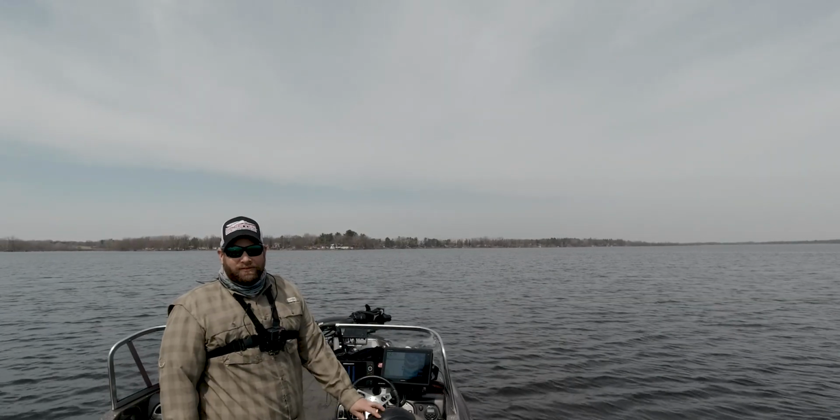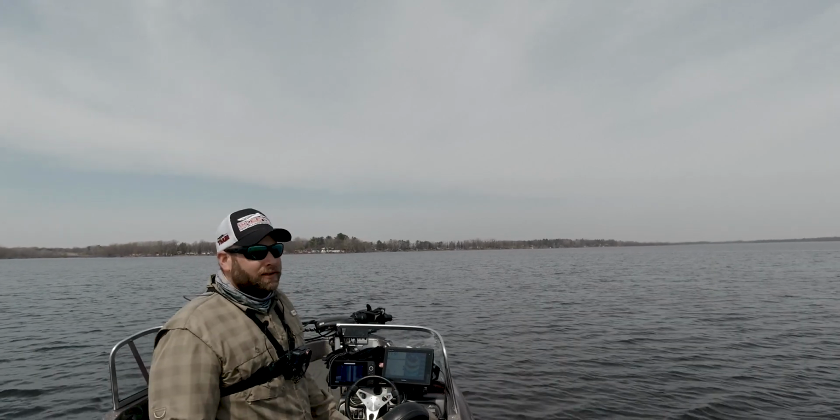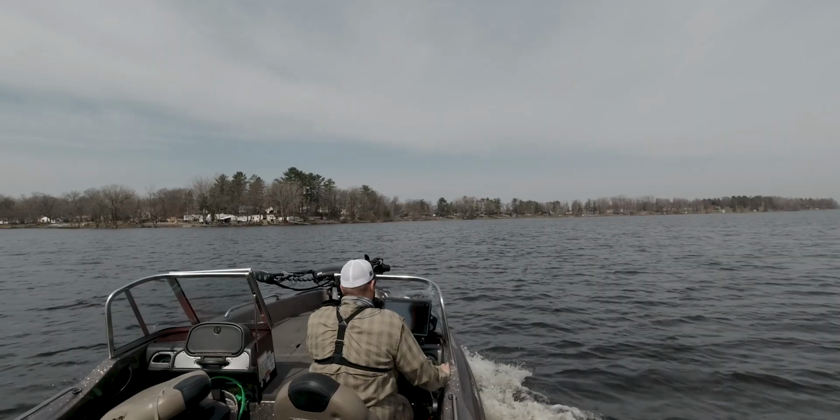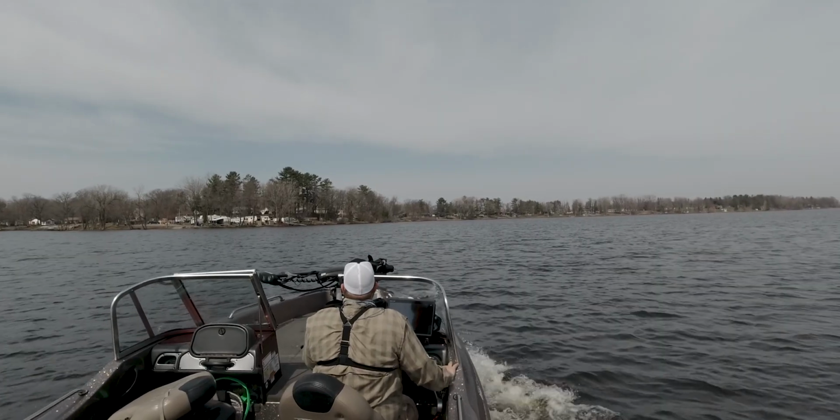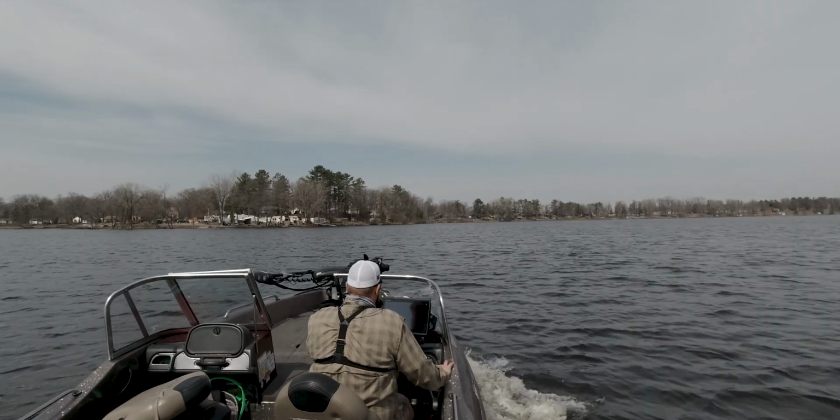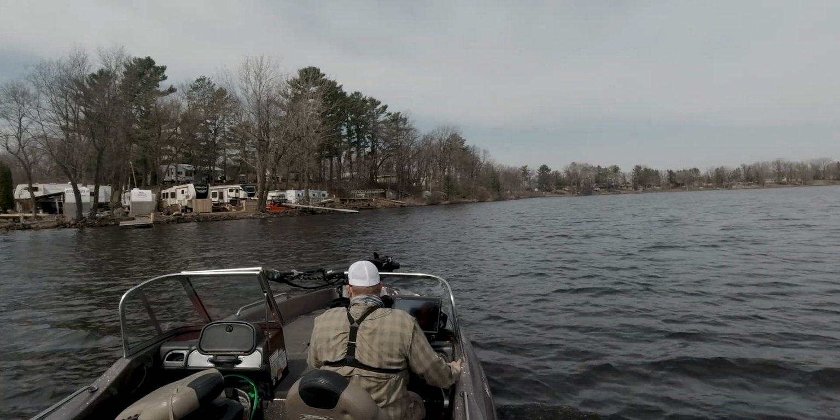It is April 4th. We are on the water in Minnesota. So it is 80 degrees today, and this lake was frozen 5 days ago. So we're gonna start by side imaging, and then once we start seeing schools in side imaging, we'll put down the Livescope and we'll start casting at these fish.